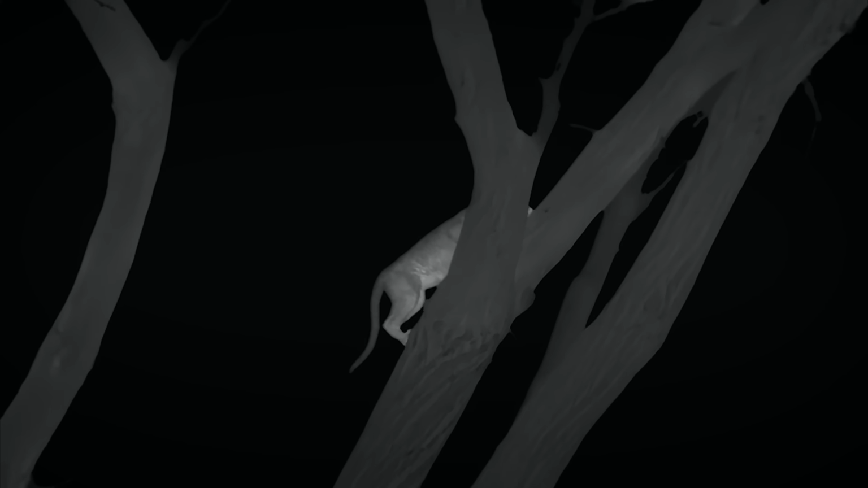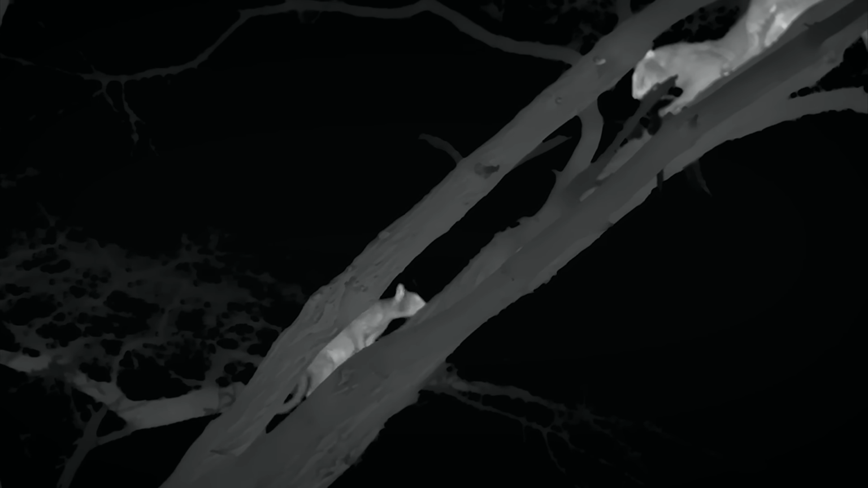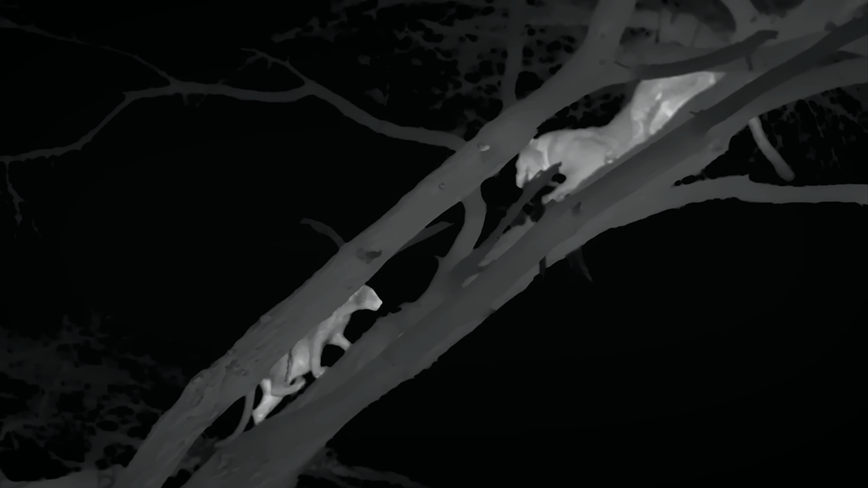Now it's almost dark, and we once again follow the animals with the thermal camera. The smell of meat has attracted a hyena. However, hyenas can't climb as their claws are blunt. The leopardess and her offspring remain undisturbed at dinner. They don't have to fear competitors on lofty heights like here.